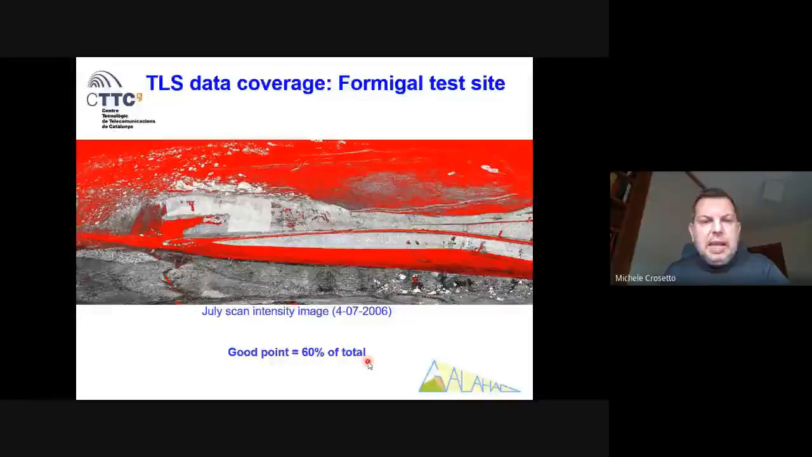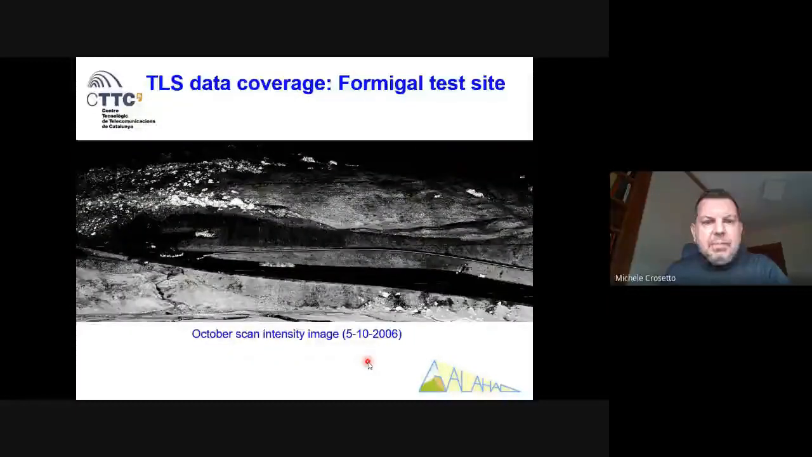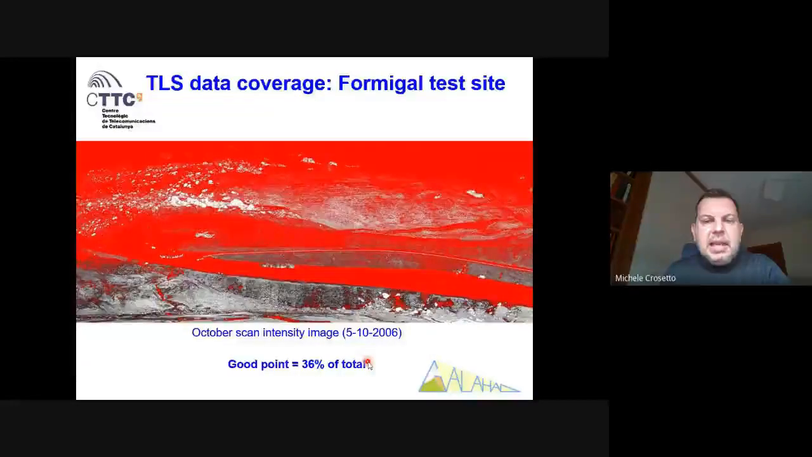This was a scan in July. In October, we came back and measured the same. This is the intensity, and this is the same representation. In this case, only 36% of the points, which are basically located in the close range, give a good measurement. But our landslide was basically located in this area. We were not able to estimate the deformation using terrestrial laser scanning.